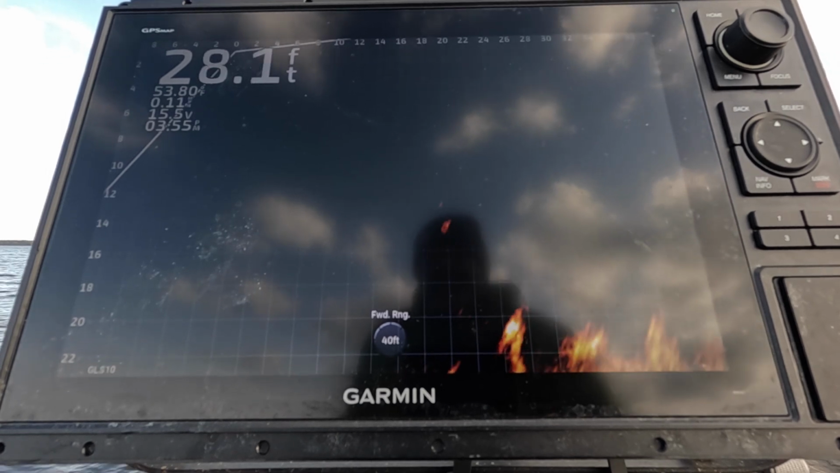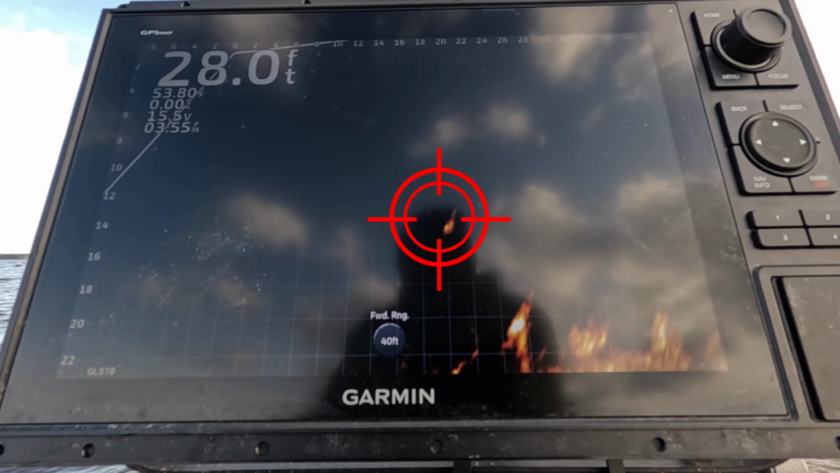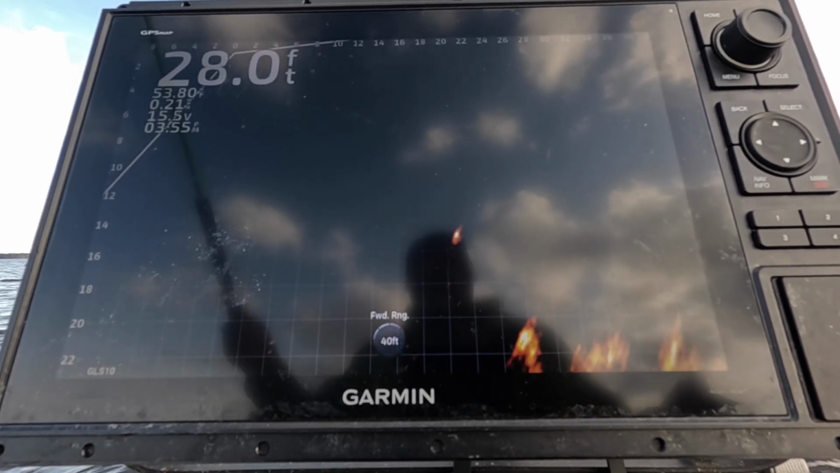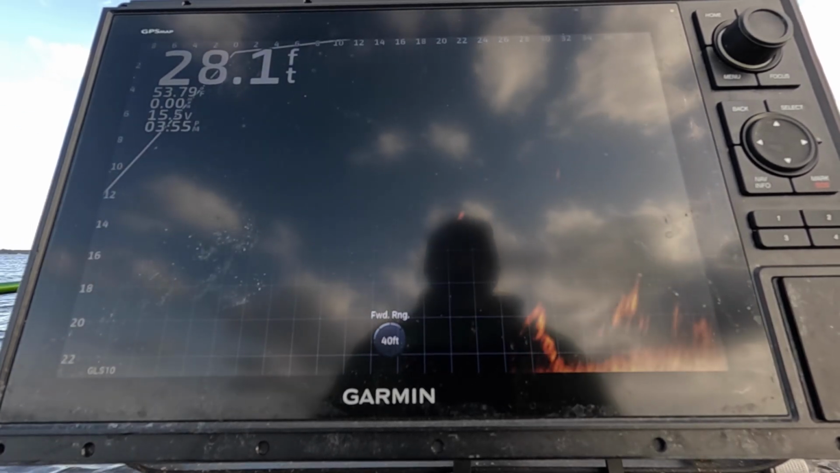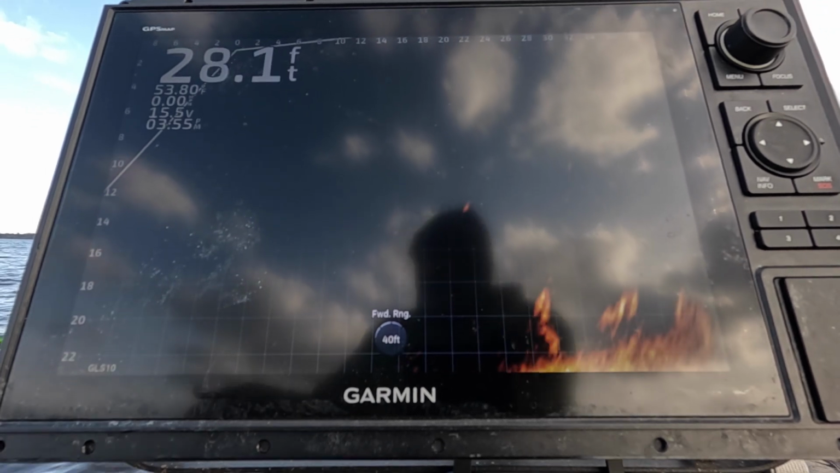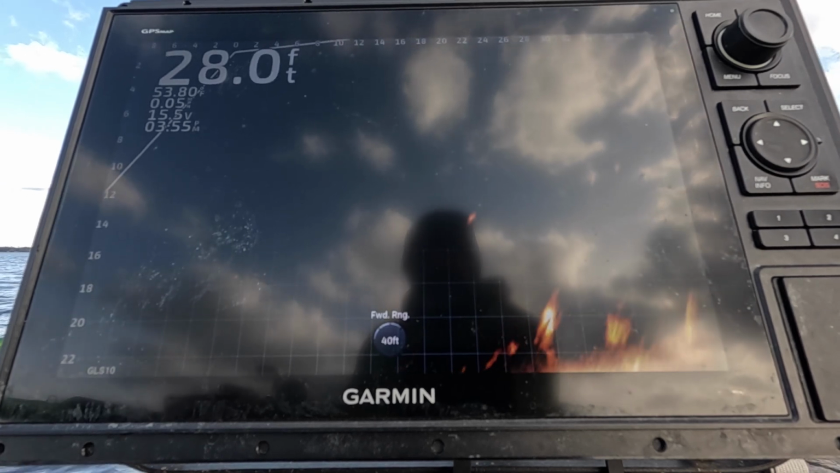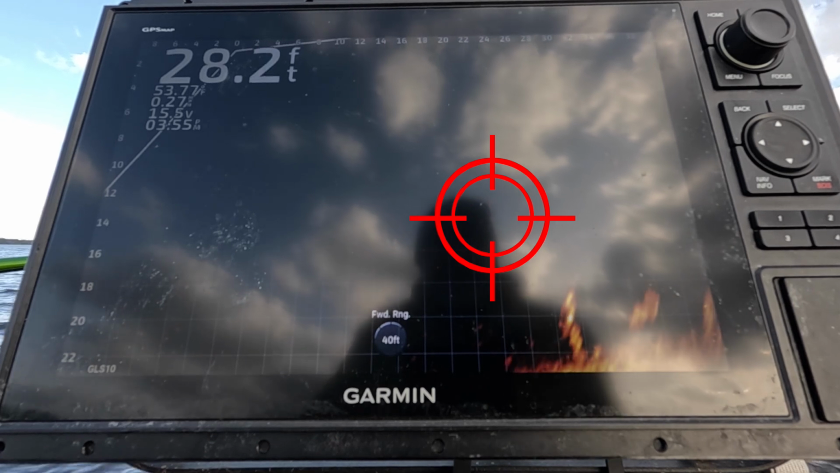That's a nice fish, folks. That is a nice fish. See if I can make it angry. Come on. See if I can make this fish angry.